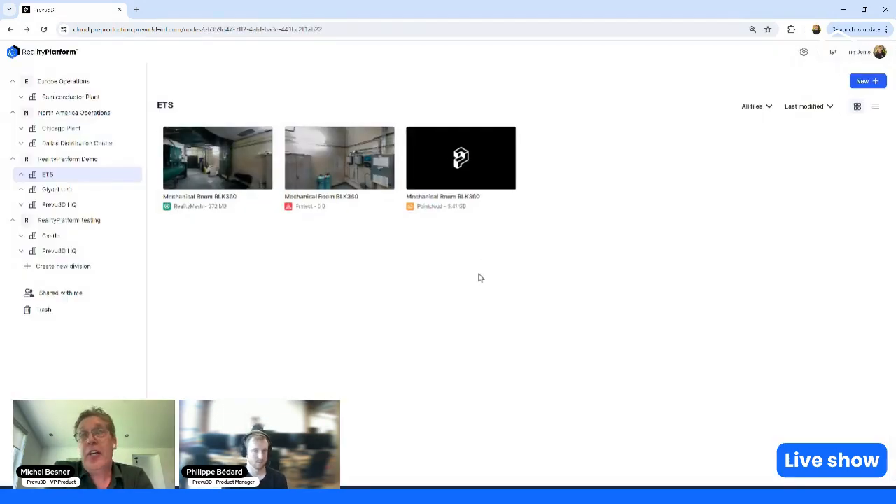And the pricing has gone down as well. Now you're able to host and process over 50 gigs of point cloud and meshes for about $400 a year. So really a simple model that scales a lot.